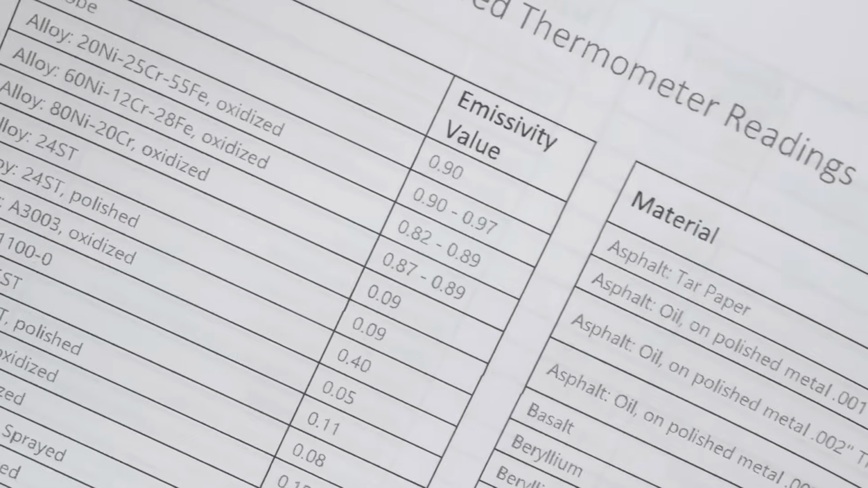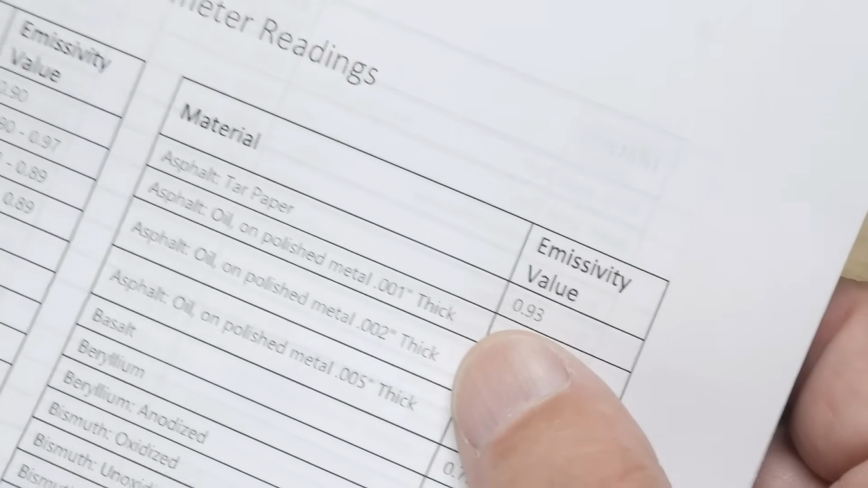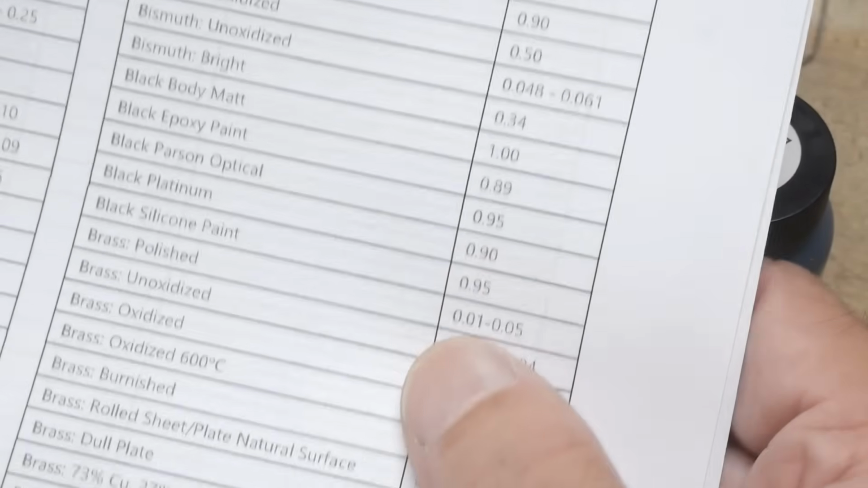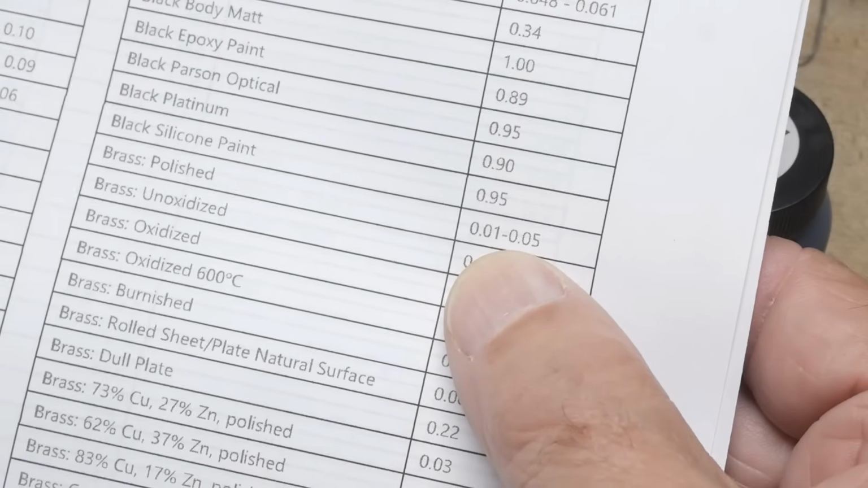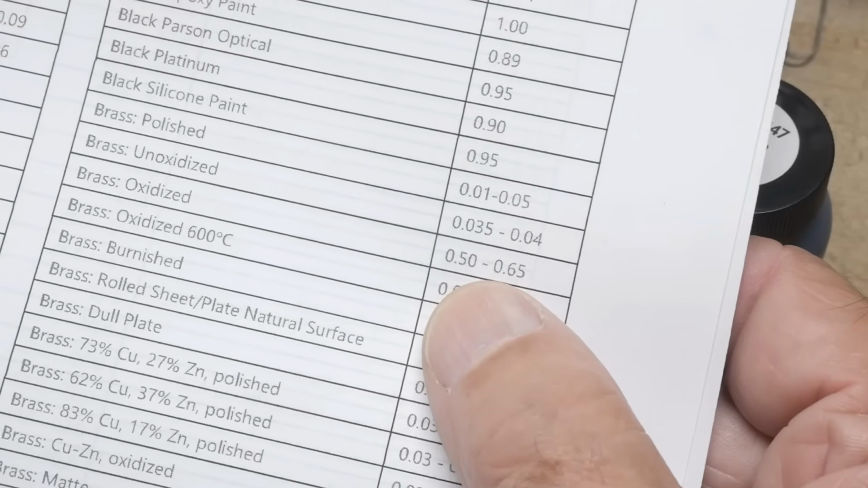And I encourage you to go get a list of emissivity and start taking a look at things, like black asphalt is 93%. So that's really, really good. But polished brass is only 5%. Really bad. So polished brass is terrible. But if you oxidize your brass, you can get it up to 65.